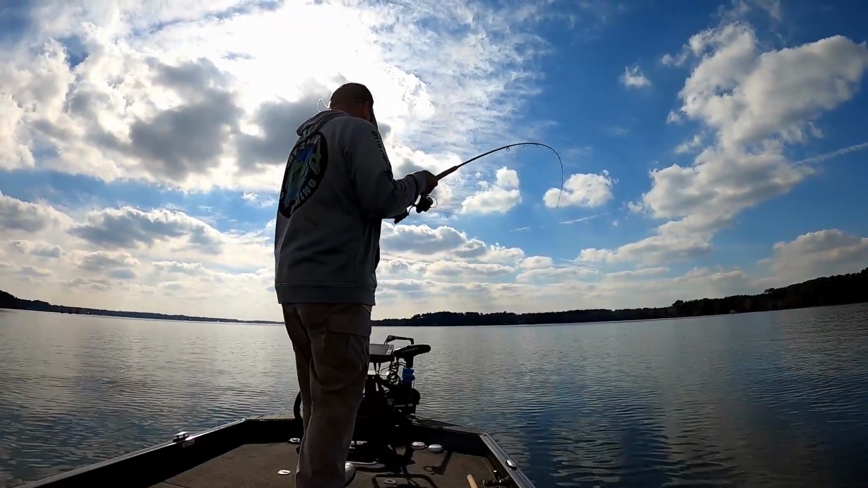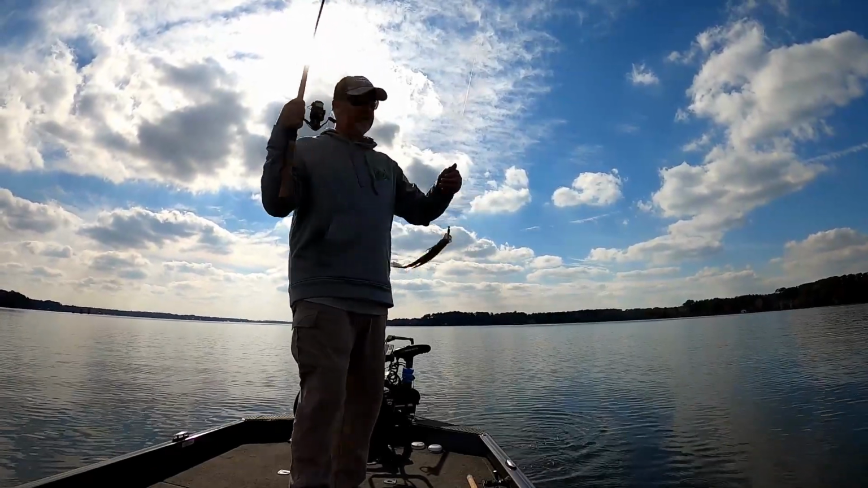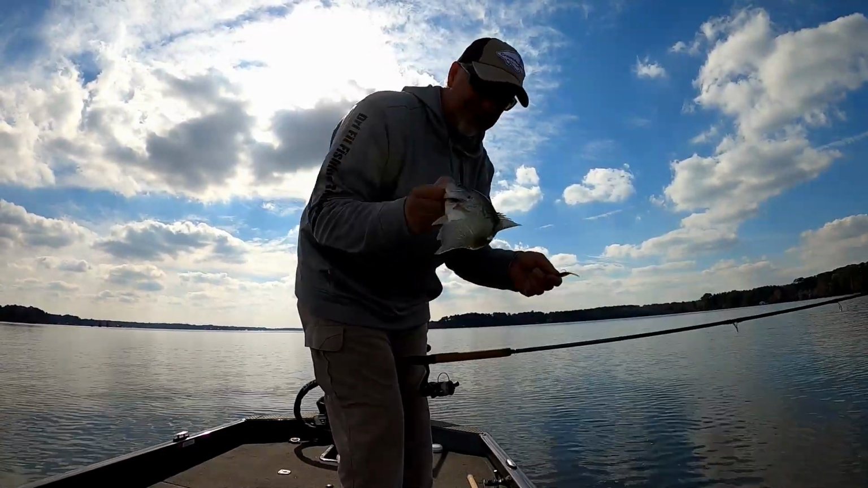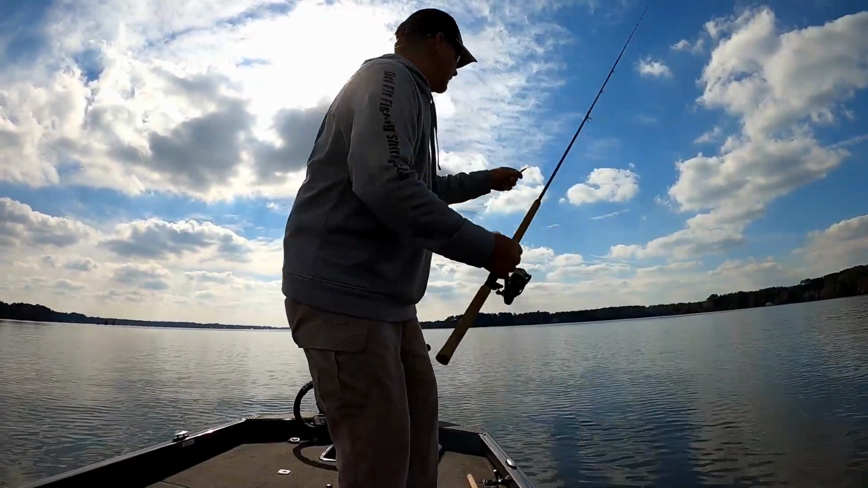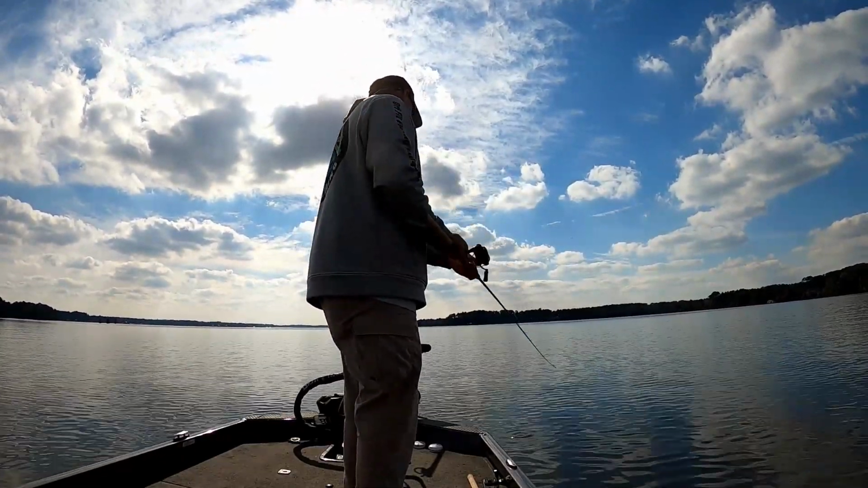Gonna be another white crappie, guys. Yep. There we go. I figured out the difference now. Pretty little rascals. Just neat seeing something that you don't normally catch. Not quite as big as the black crappie in this lake, but maybe there's some giant ones here.